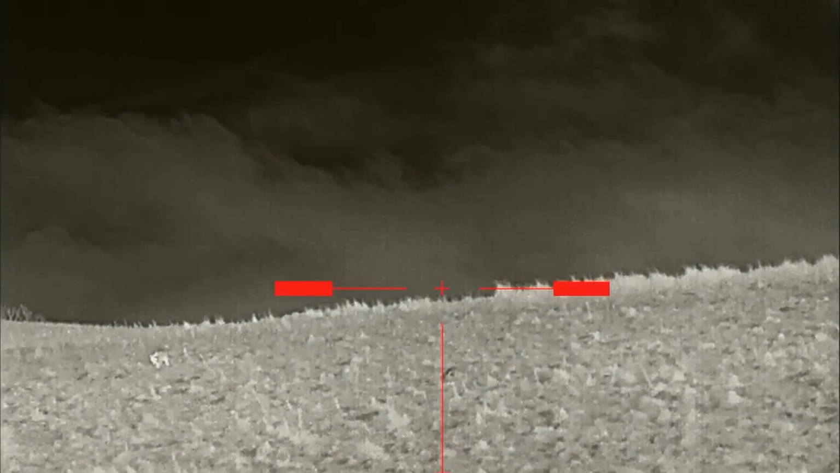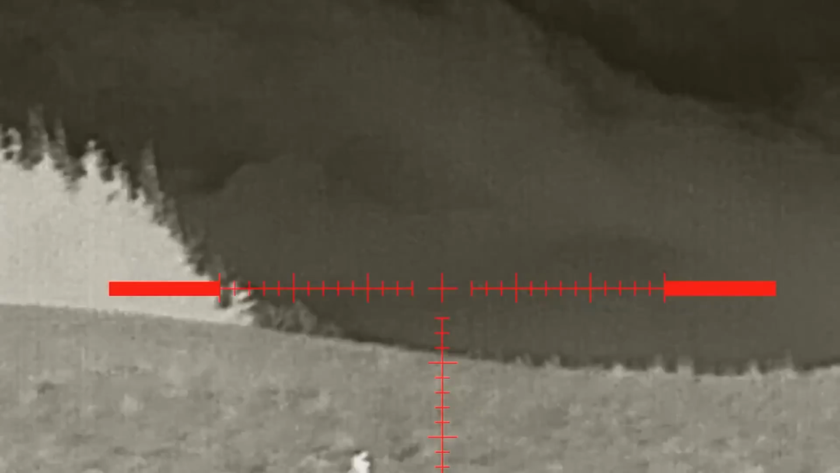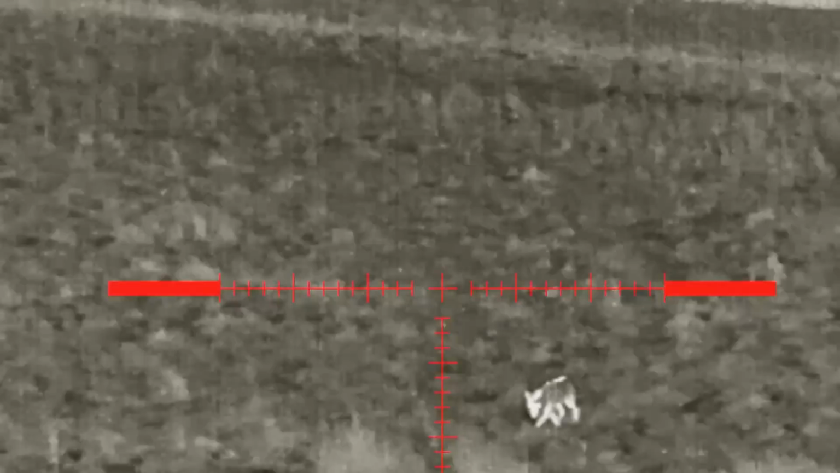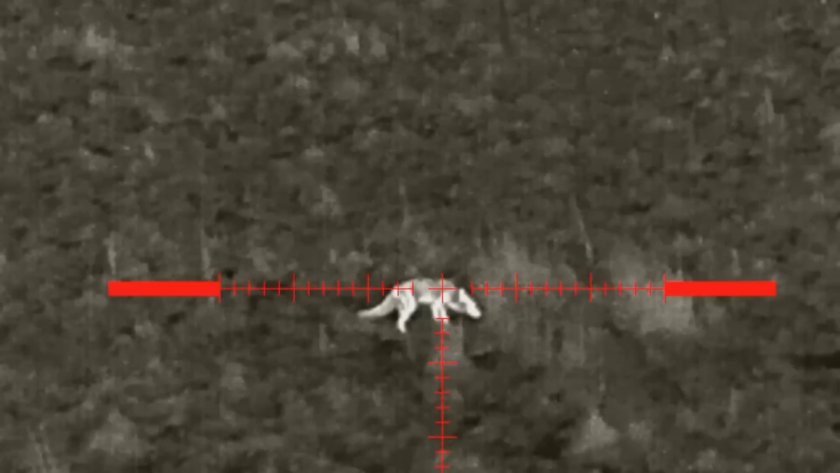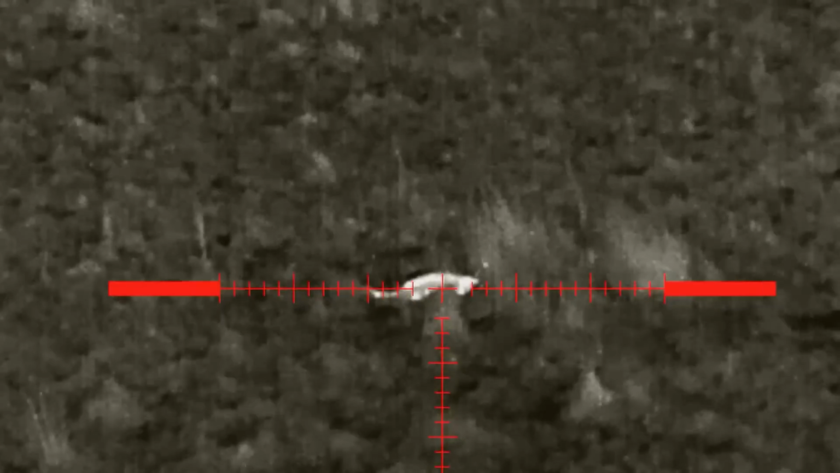I've just got back to where we shot the second fox, and there's another one on the bankside again. This one's coming down the bank quite nicely. Okay, we'll go and pick that one up.